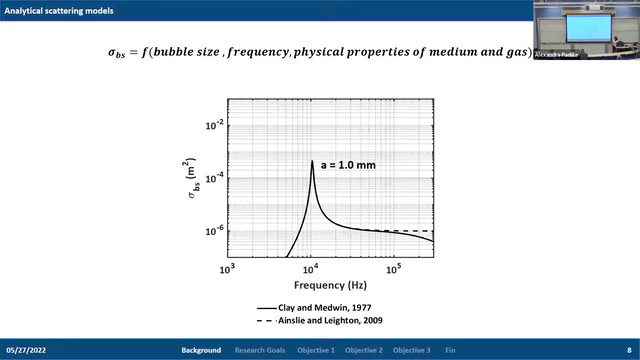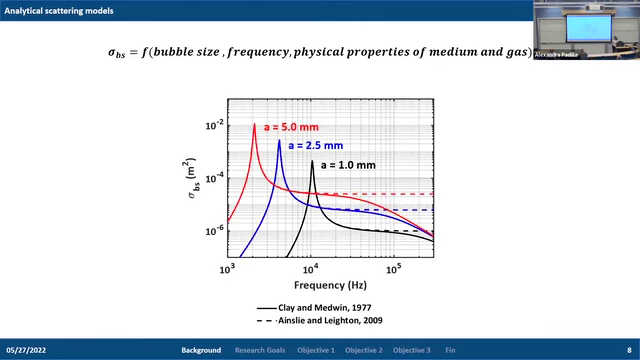And so here's an example of what this looks like. We have the acoustic backscattering cross-section for a 1 millimeter radius bubble as a function of frequency for 2 commonly used models for acoustic conversion techniques. And this curve is what we typically call the frequency response of the bubble. And so if we were to compare this with bubbles of 2 different sizes, a 2.5 and a 5 millimeter radius bubble, we can see that the frequency responses of each of these bubbles are quite unique. And this is what really allows us to infer bubble information in acoustic inversion techniques.